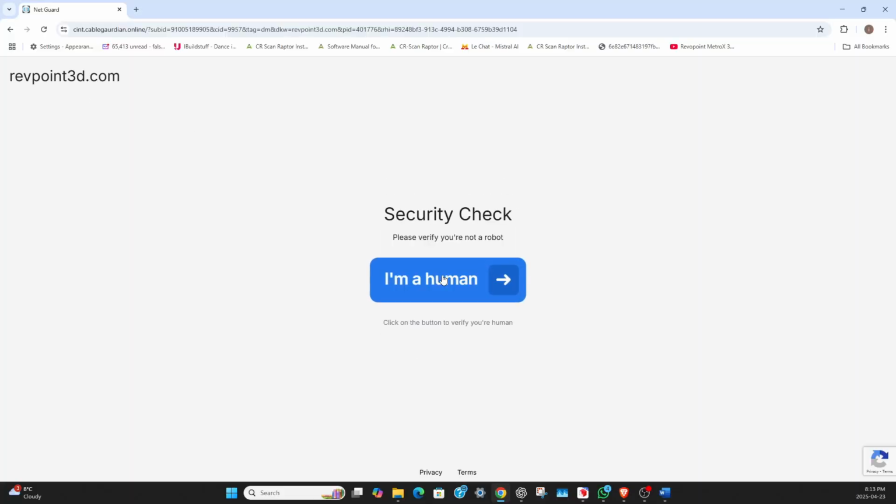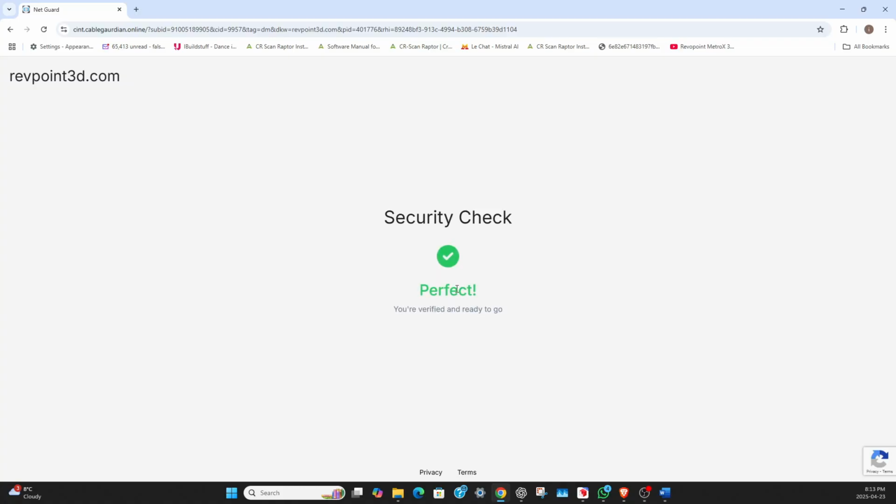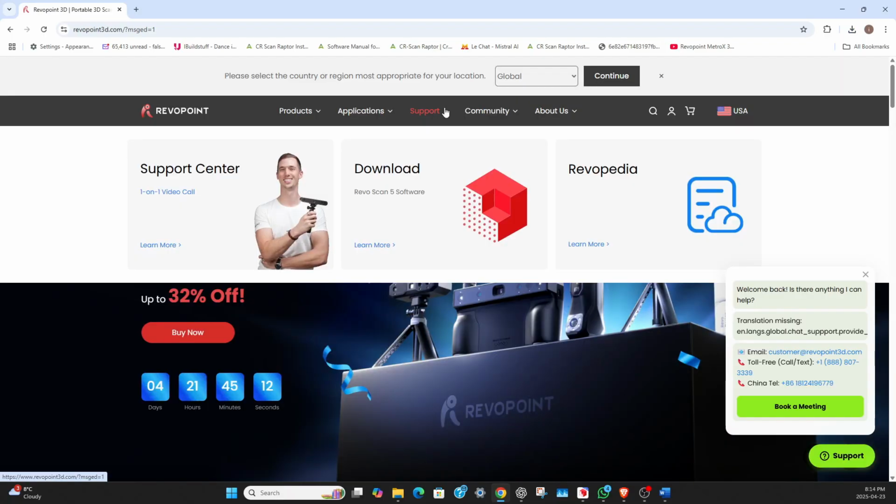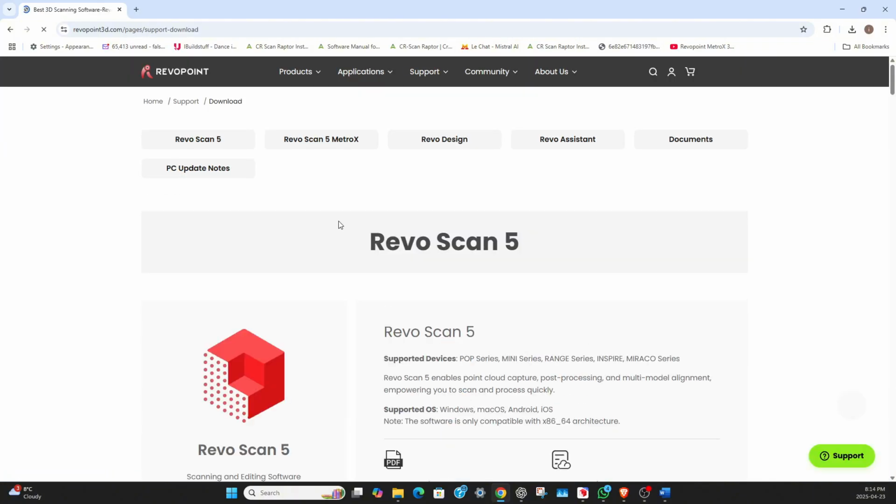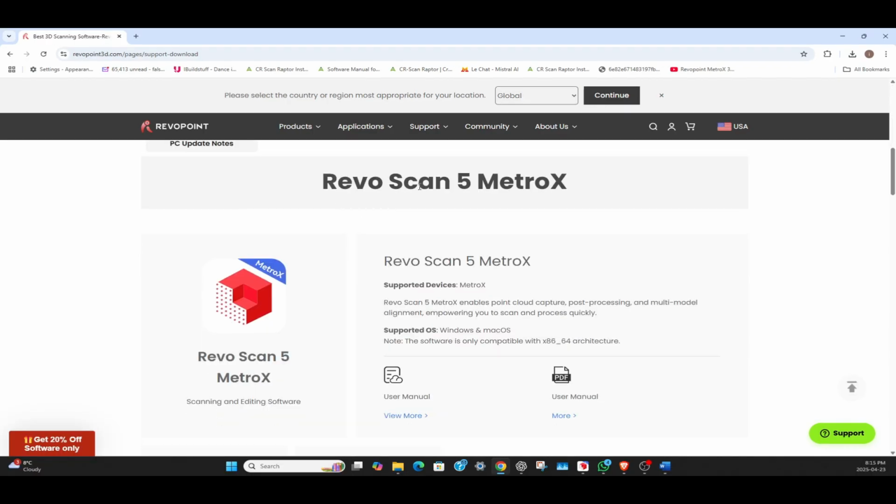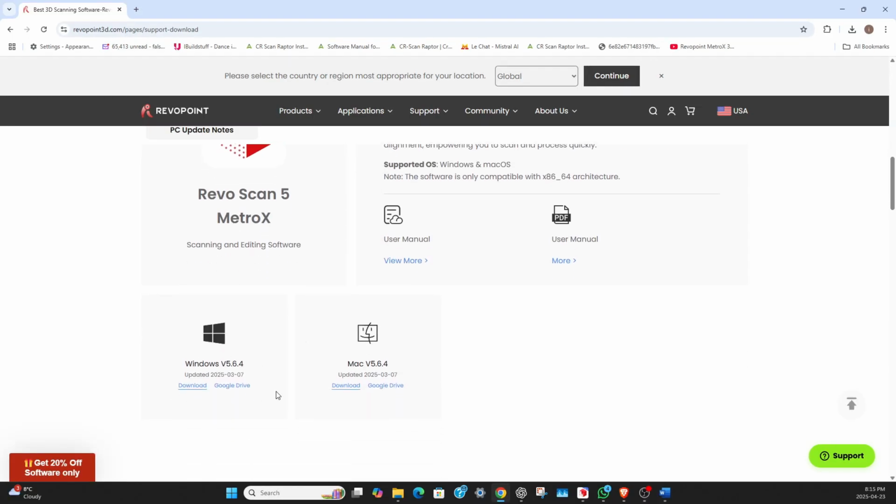If for some reason you end up at this website, it's not Revopoint. It's a close relation in terms of the spelling of the website. But I ended up here and almost downloaded software that was not meant to be used. This is the proper software location here. So just make sure you type in the right spelling, then scroll down and you'll find the RevoScan MetroX, and then just choose the Windows option.